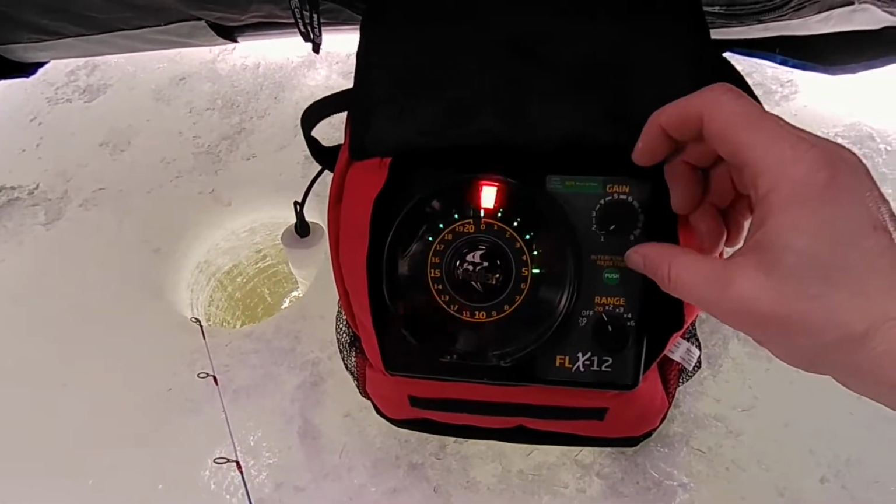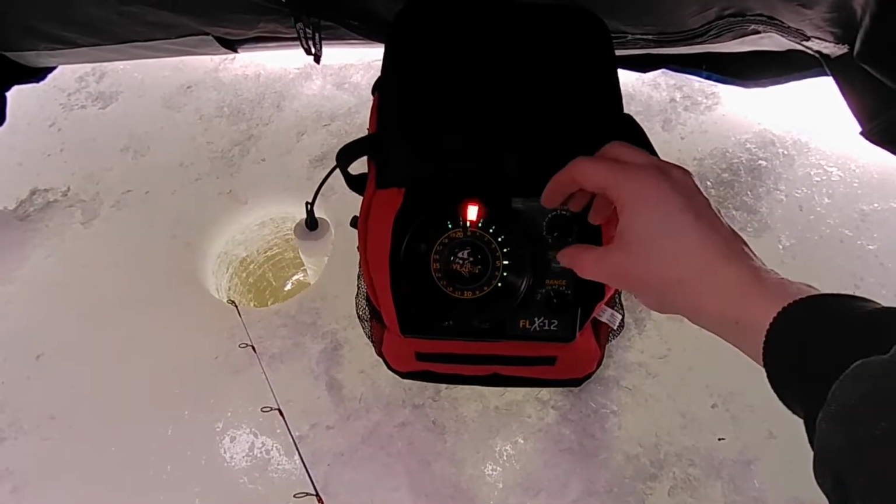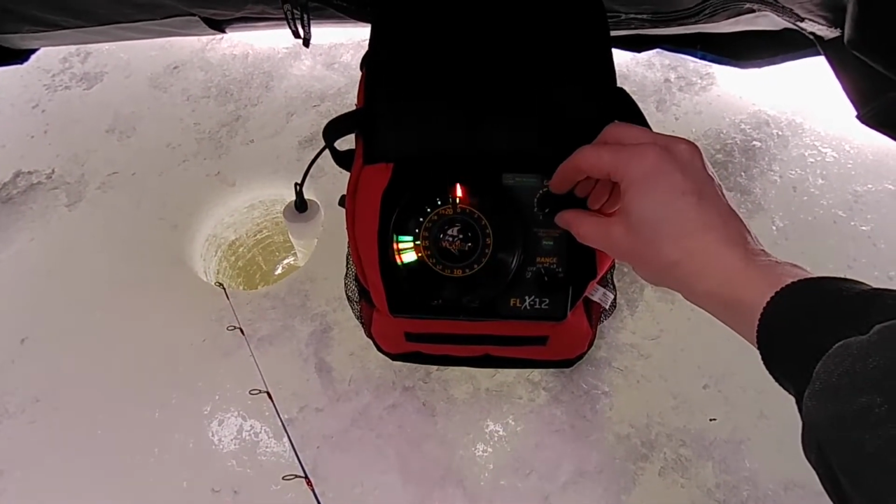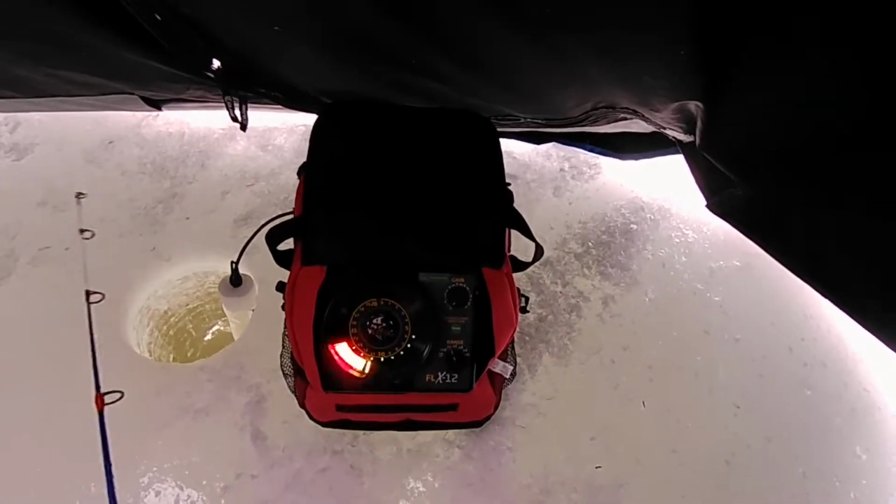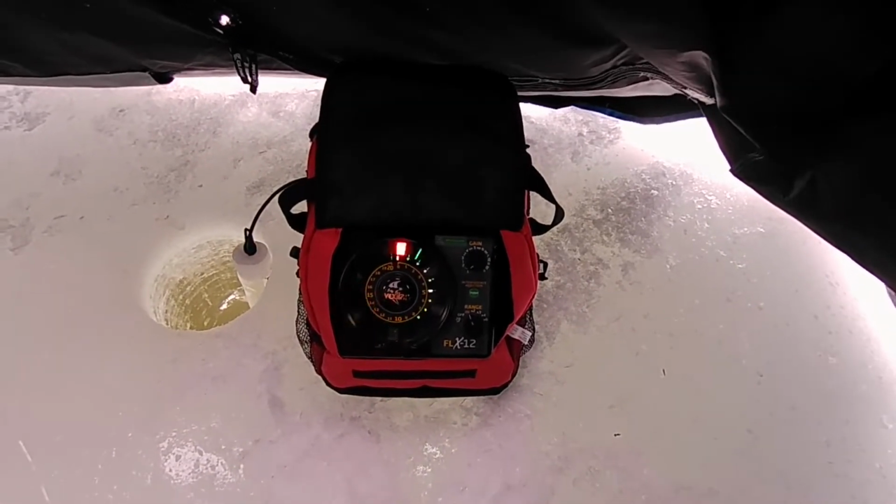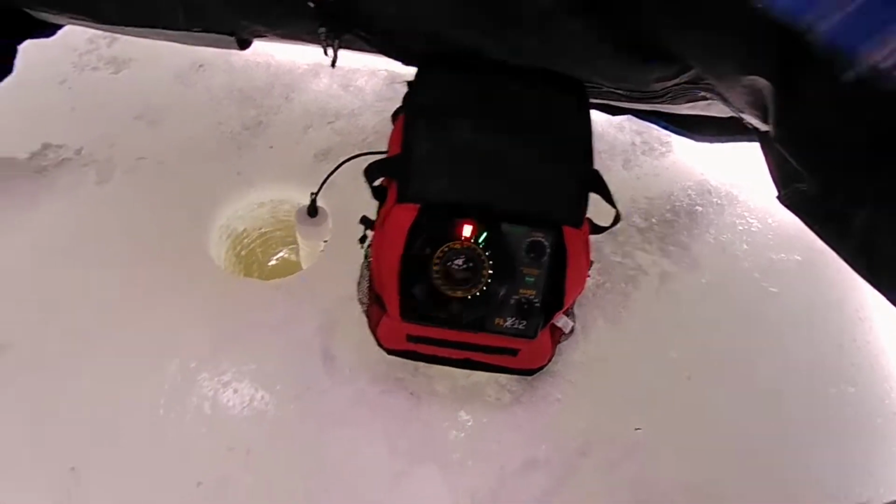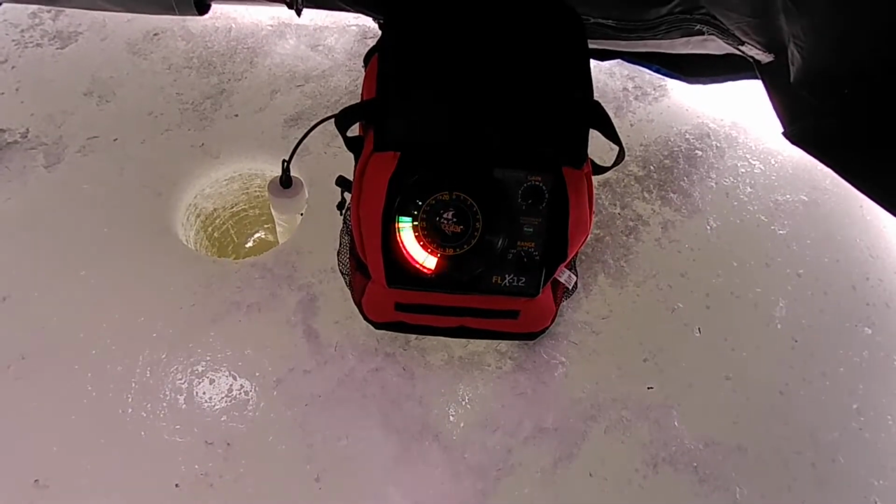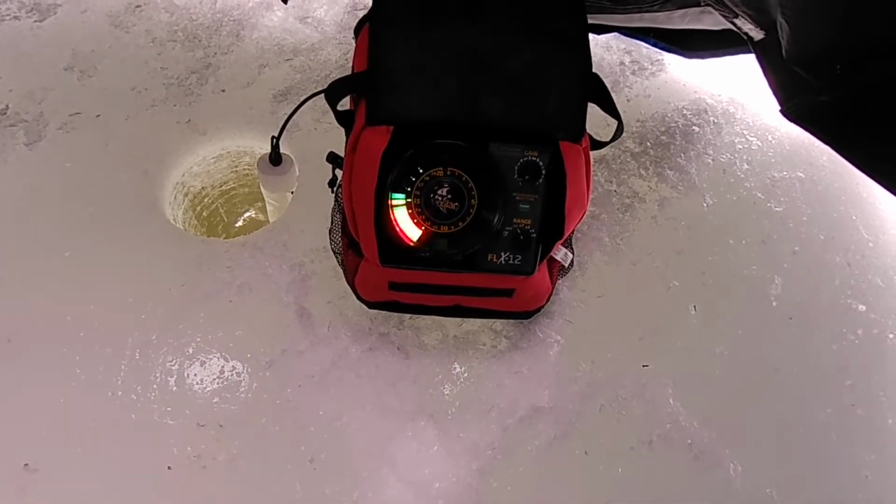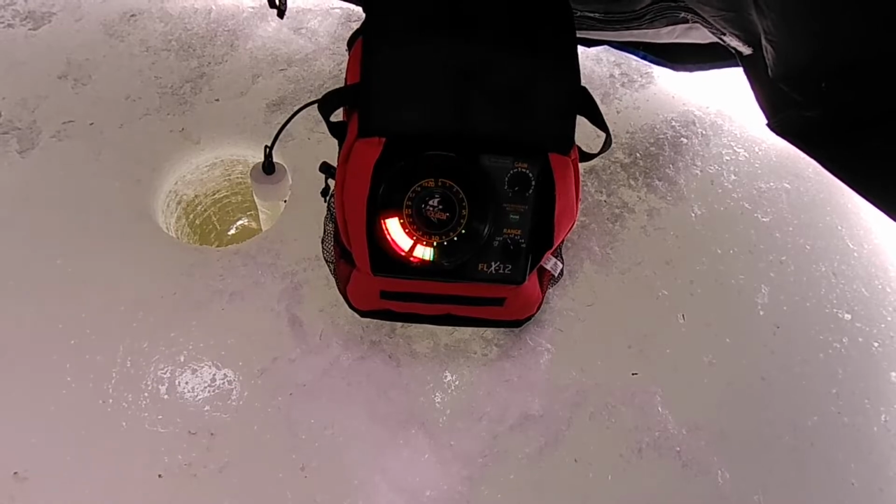Now, most of the time, your gain's going to be on low. I usually have mine between 1 and 2, down on low. Most of the time, I'm fishing at about 15 to 20 foot deep. But as you can see here, I got fish coming up off the bottom, coming after my lure.